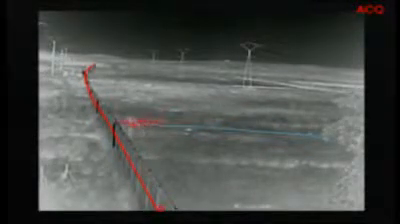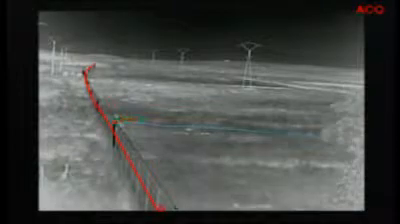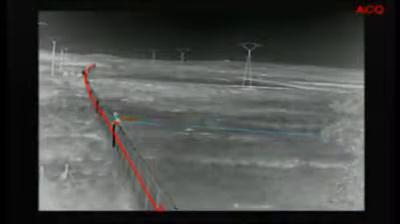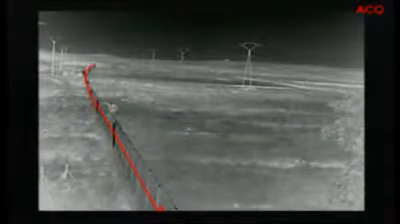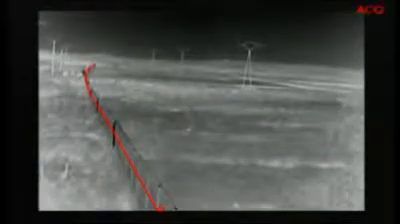So the initial investment was not so high, and additionally we have some operational cost saves, such as consumption of energy because of the lights that we would need for conventional cameras by night, and also because we need less security people on site, because of the excellent results that we are having with the analytic of the data of FLIR.